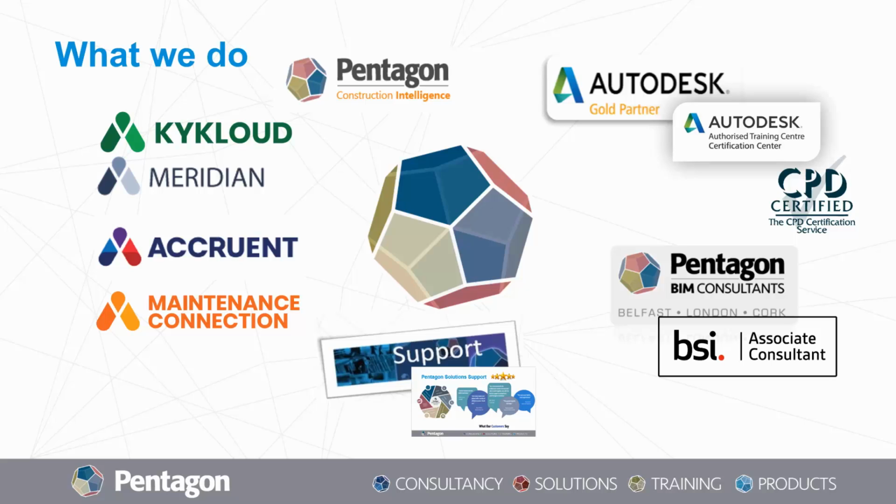We do also hold an ATC status, meaning that we are fully authorised and certified by Autodesk to carry out training in these technologies, and anyone who has previously trained with us or plans to in the future will receive an Autodesk certification as well.